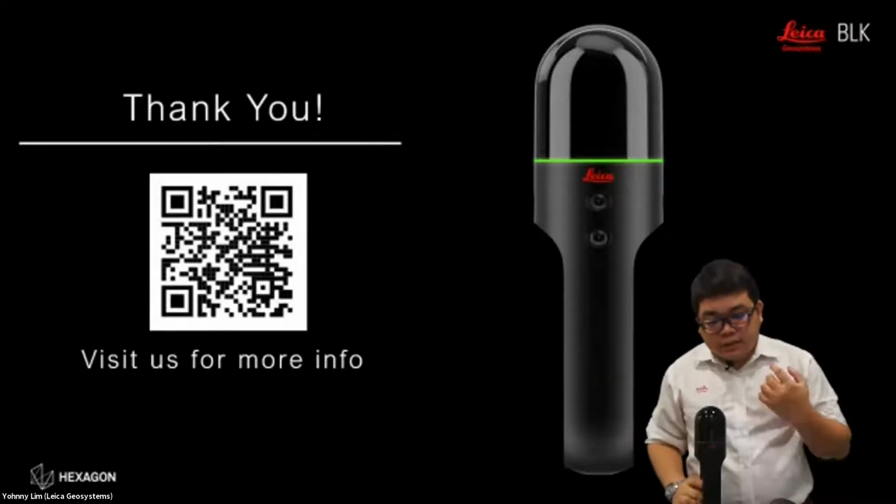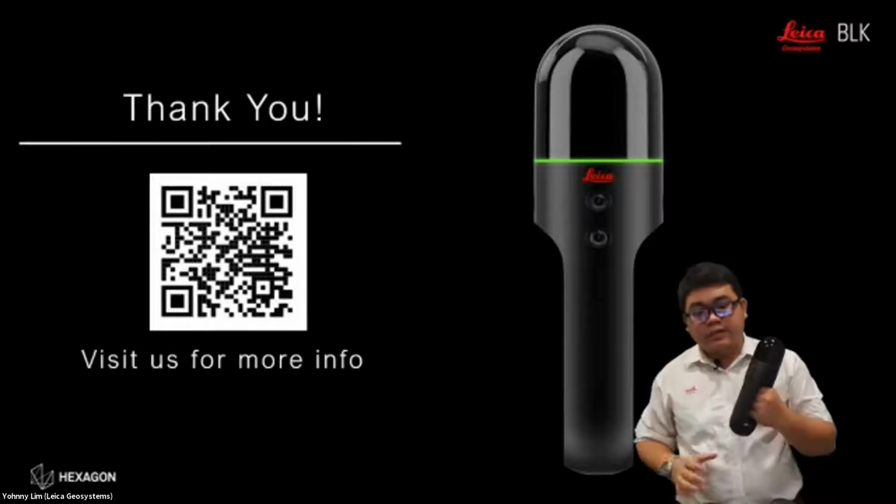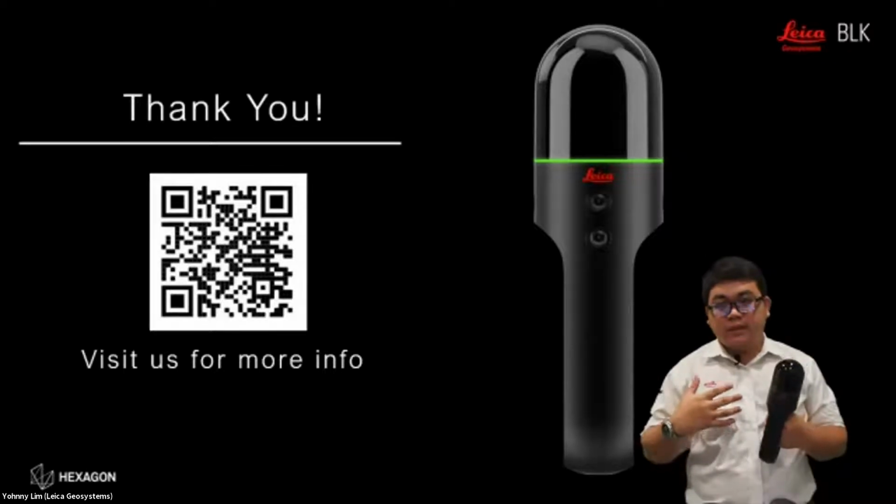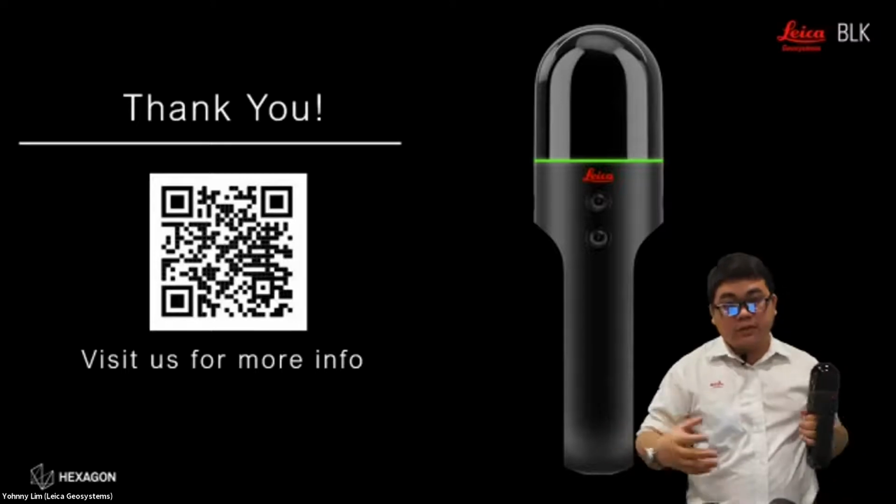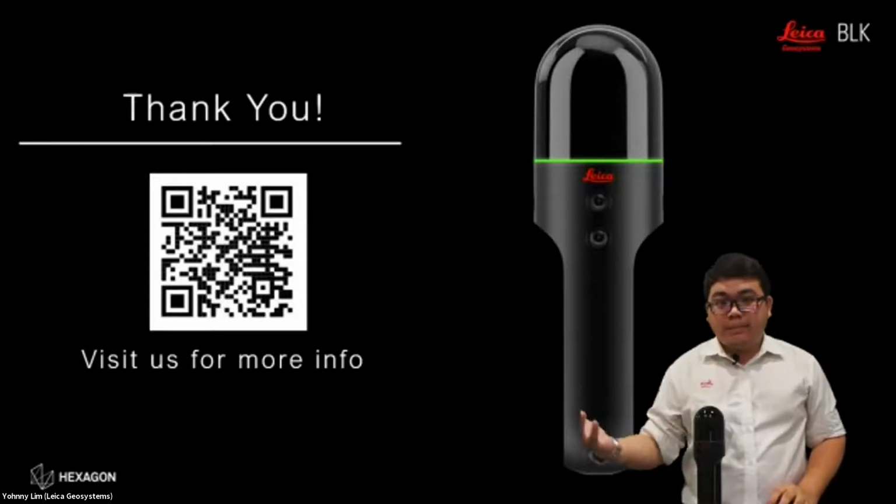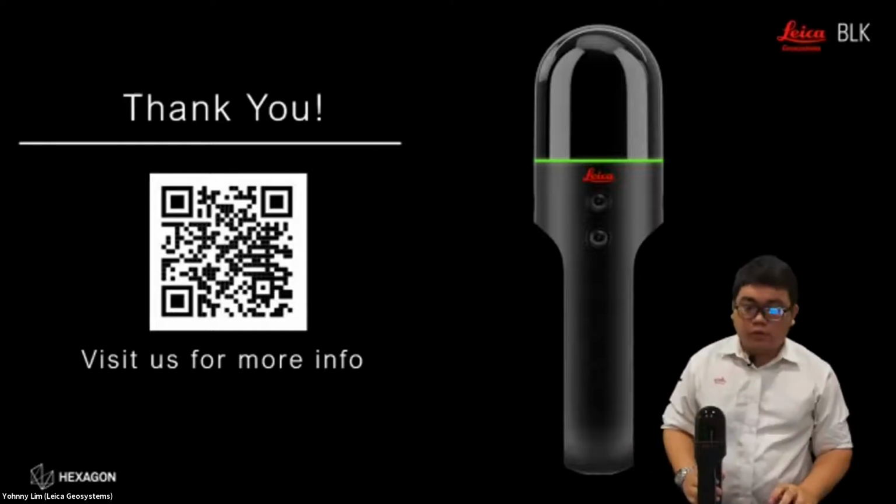If we are using it in underground tunnels, it might not work well because it is a longitudinal section, and it has the same features all along the whole tunnel. So the SLAM might not track that well. But in a building or in a park where you have trees in different shapes, then the BLK2GO will work well.